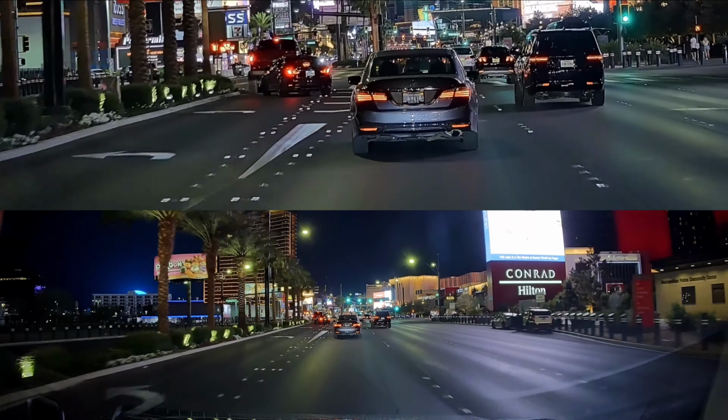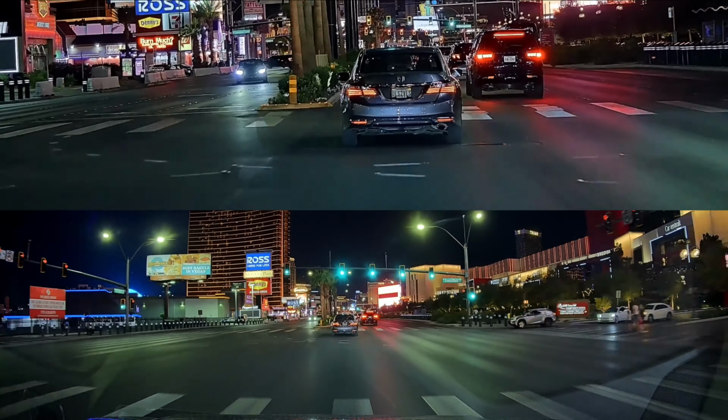Enjoy the Viofo A329T as we continue to drive down the Las Vegas Strip at night.